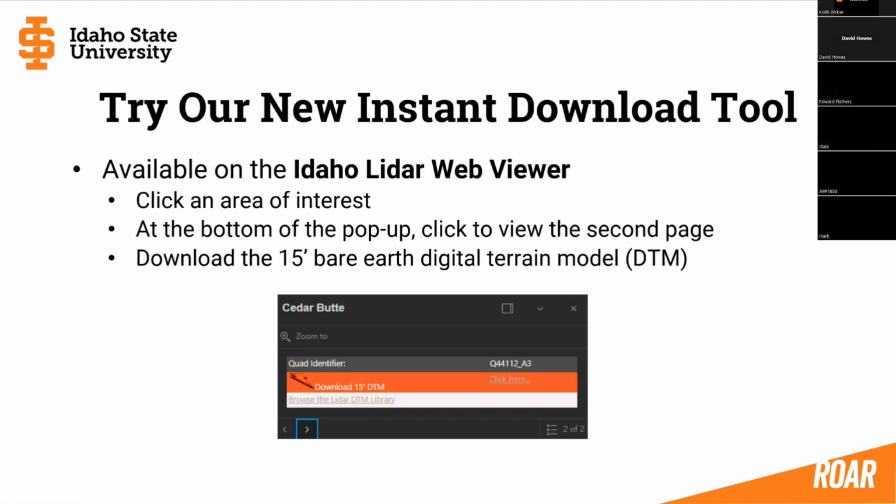You can also, and I'll show you a demo of this, try our new instant download tool. It's available through the Idaho LiDAR web viewer. This is something almost brand new, a very, very new thing. And I'm going to demo this in just a minute. Click an area of interest that has LiDAR. If you click something where we don't have LiDAR, you'll find out quickly enough.